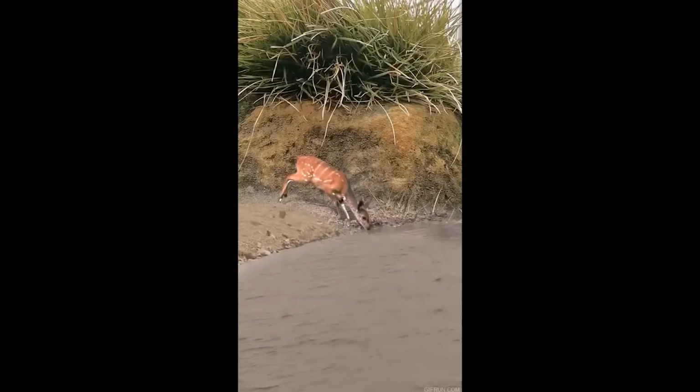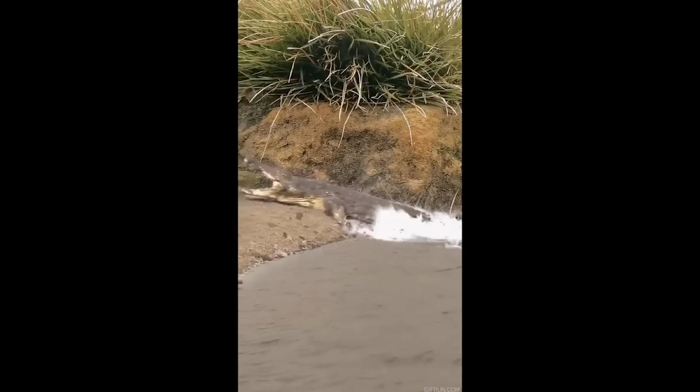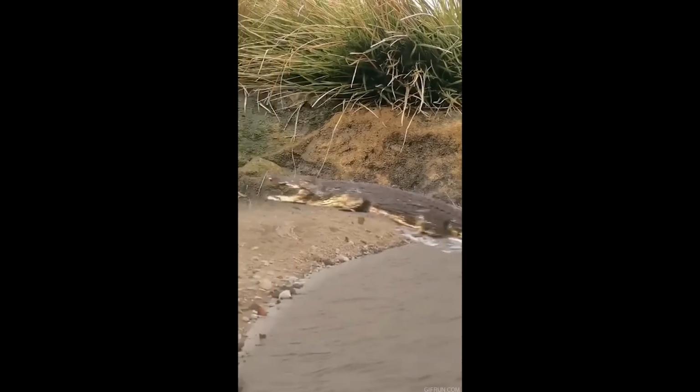In the video, a thirsty doe approaches a serene lake to put out its thirst. Everything seems calm, but there's a sense of unease as the doe drinks the water. Suddenly, the source of the deer's anxiety is unveiled in the form of a large and menacing alligator, stealthily closing in on the unsuspecting doe.